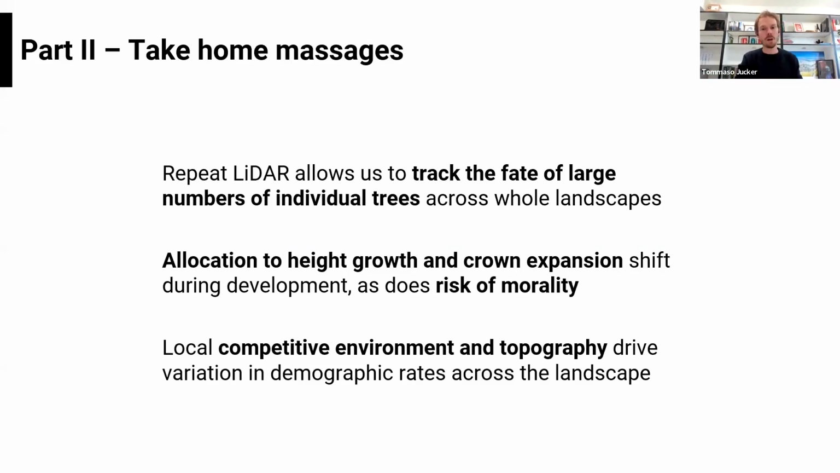Okay, so just a couple of take-home messages, and then I'm done and we can have some time for discussion. I think there's a huge potential for repeat LiDAR to allow us to track the fate of large numbers of individual trees, particularly in landscapes such as this one, which are open, where the individual trees are easy to segment, and we can do this with relatively high accuracy. And I think there's a lot we can learn from doing more of that.